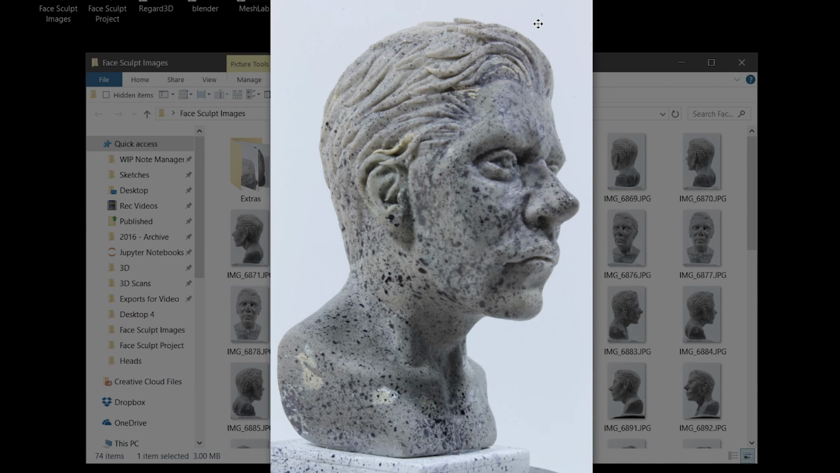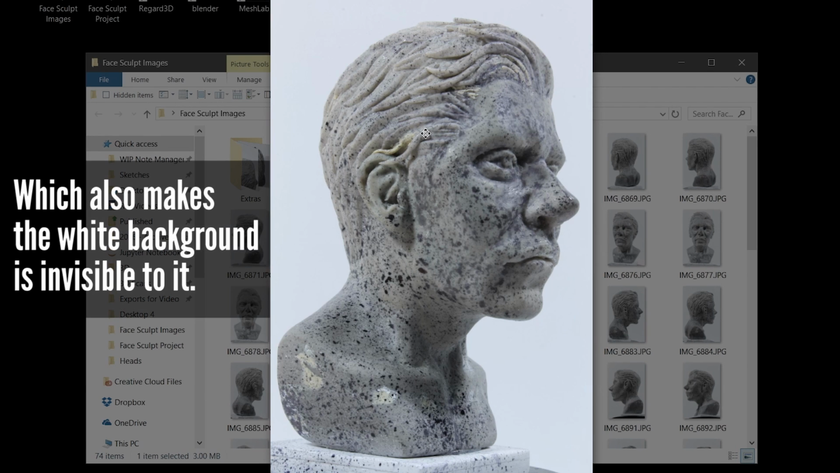Also, as you might have noticed, I splattered ink all over the sculpt, so I didn't really care about the surface. If you do, you have to find something that washes off, because this didn't really wash off. And what this does is it gives the software a point of reference from image to image. So without it, it doesn't really do a good job of capturing something that's flat colored like clay.